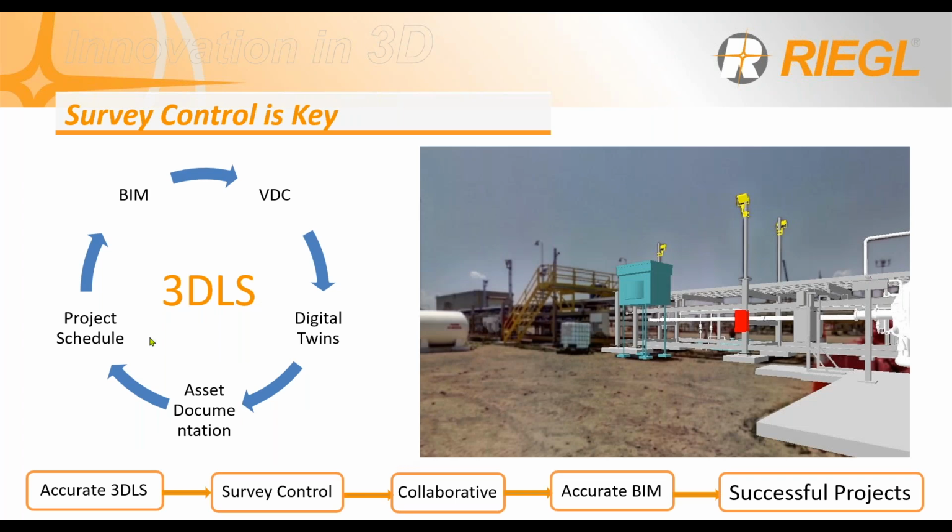A little bit more about survey control is key. We know that many industries rely on high quality data for their projects, such as architecture, engineering, transportation, construction, manufacturing, just to name a few. So survey control and data collection is a critical component to utilize site data with exceptional accuracy for downstream value like BIM, VDC workflows, digital twins, asset documentation, inspections, you name it.